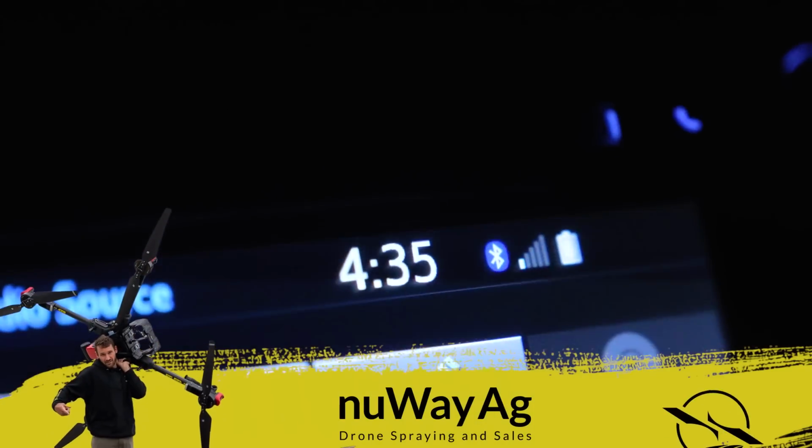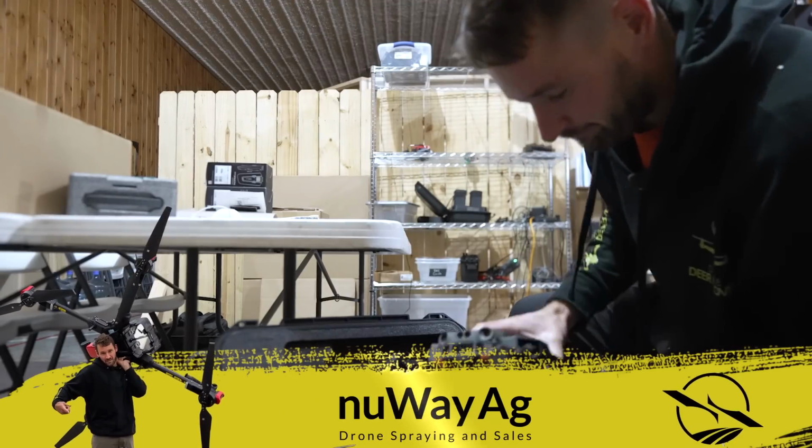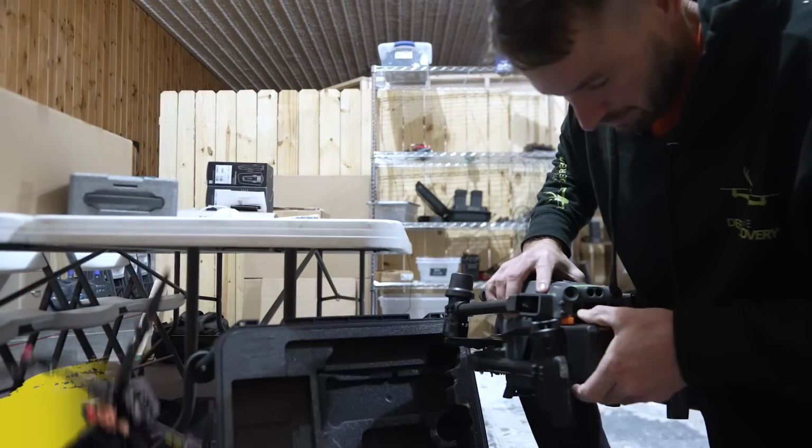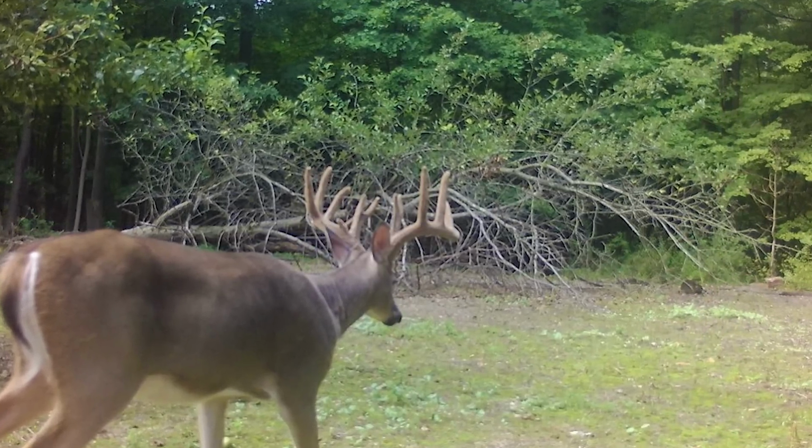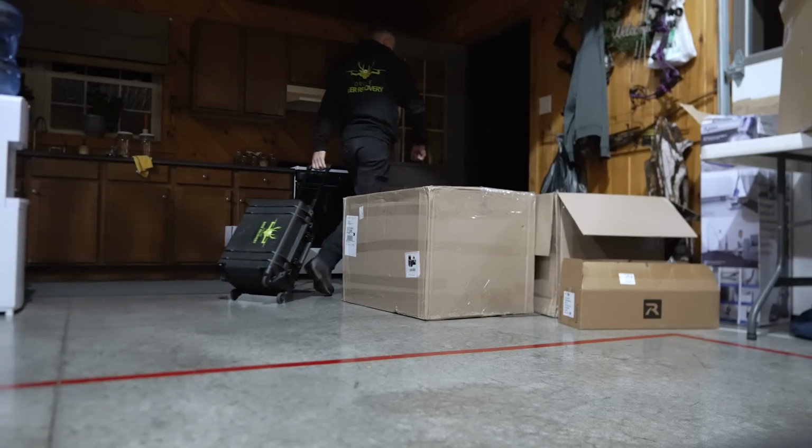It's 4:30 in the morning. Just got my drones loaded up, and we're gonna make an hour-and-a-half drive to try to find a buck that was hit 48 hours ago. If I find the thing, that will be the longest that I personally have found one. Let's head out, see if we can find this thing. I appreciate it. Let's go, let's do this.